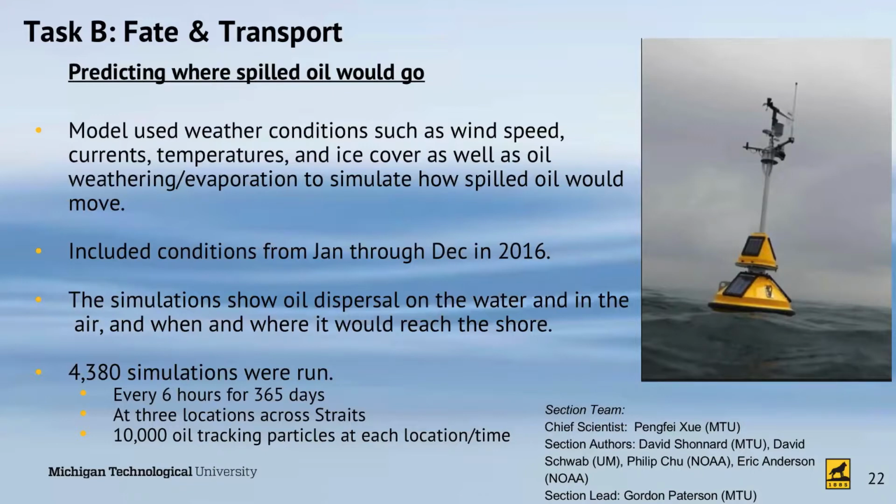At each of those 3 locations, every 6 hours, we released 10,000 particles from the north one, 10,000 from the central one, and 10,000 particles from the southern one, and then tracked the locations of all 30,000 of those particles for a total of 60 days to make sure that we accounted for all their possible locations and where they ended up, where they went to shore. And I'll show you some of those simulations. So, a very extensive numerical modeling effort.